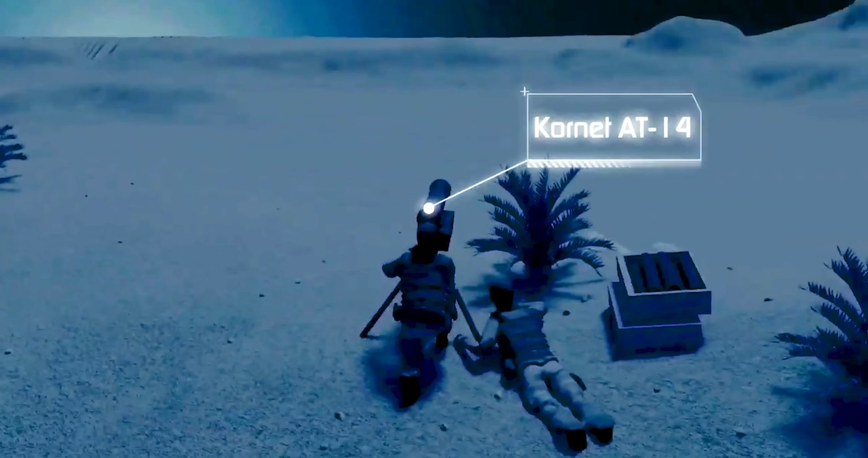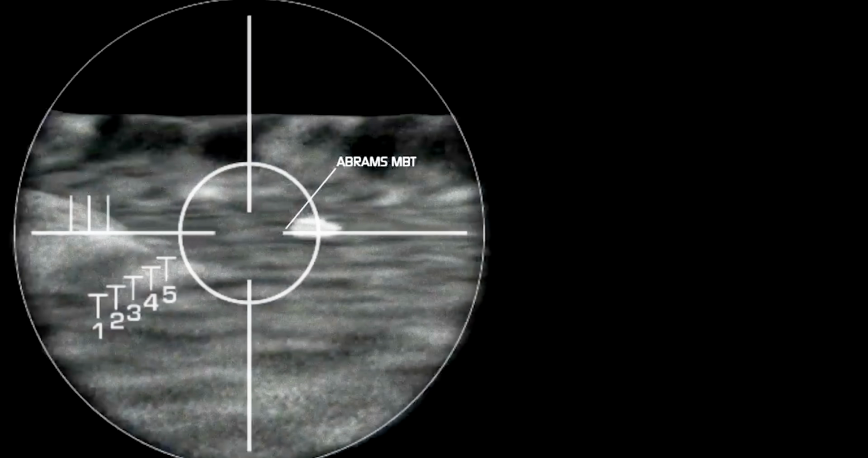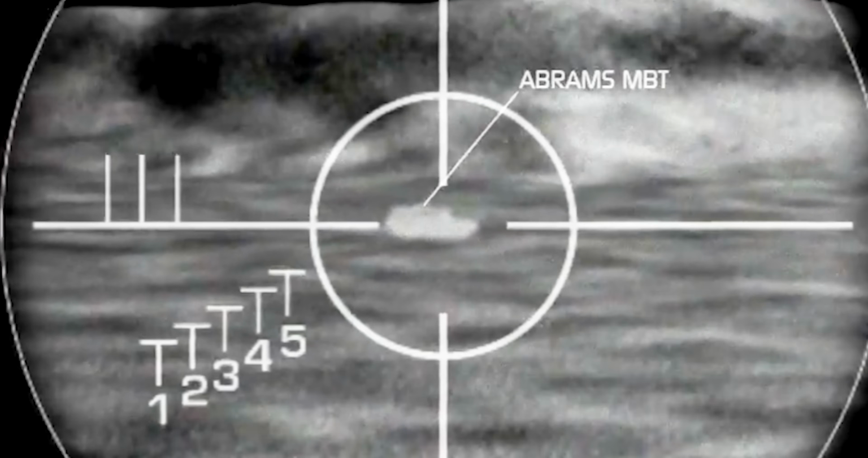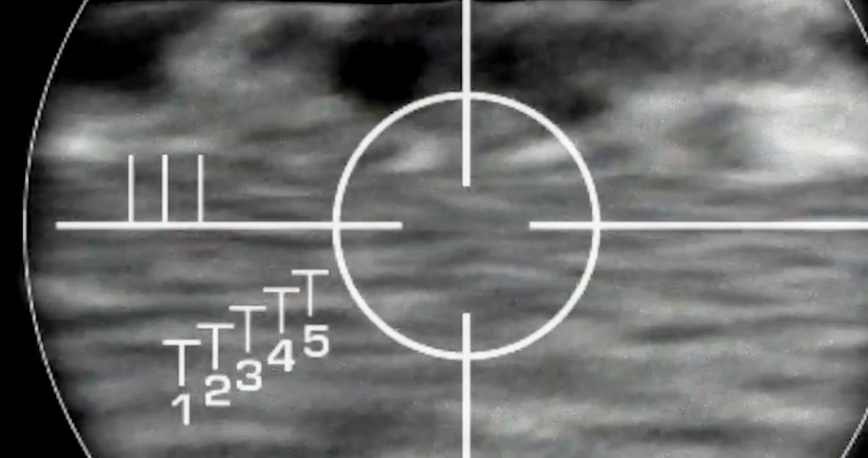Enter Black Fox, active adaptive multispectral stealth camouflage. It's been in development since 2006 and claimed to hide entire vehicles from thermal vision while moving at fast speeds. You can see in this test footage, at first we're looking at the side of the car that doesn't have any Black Fox thermal camo on it. Then the vehicle turns and reveals the side with the camouflage that completely hides its IR signature.